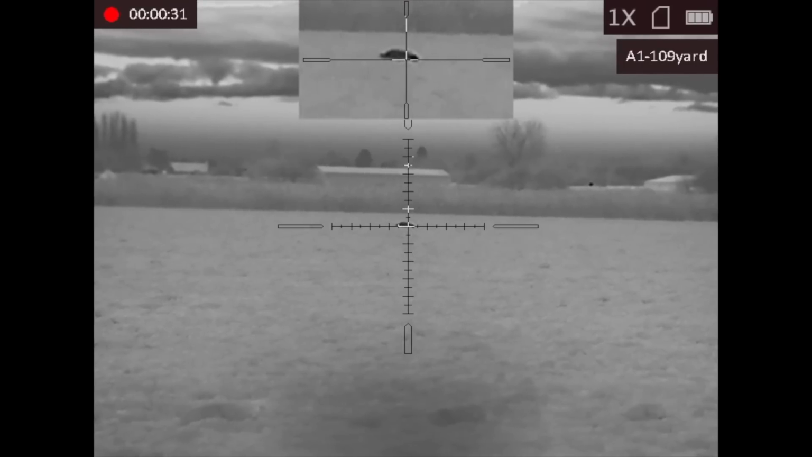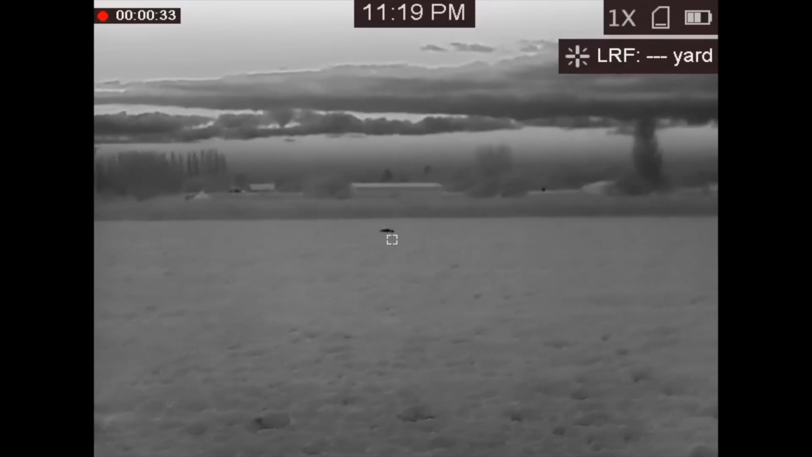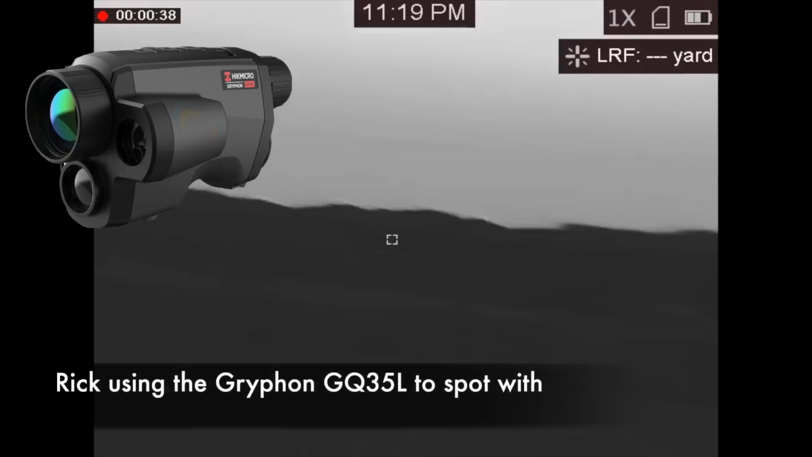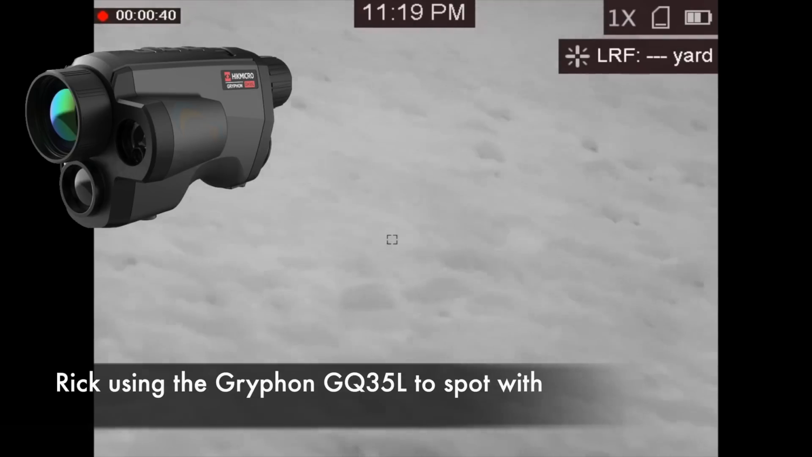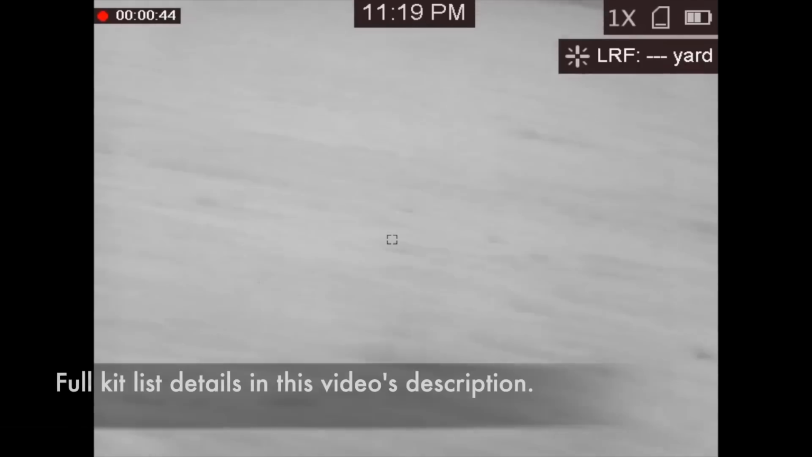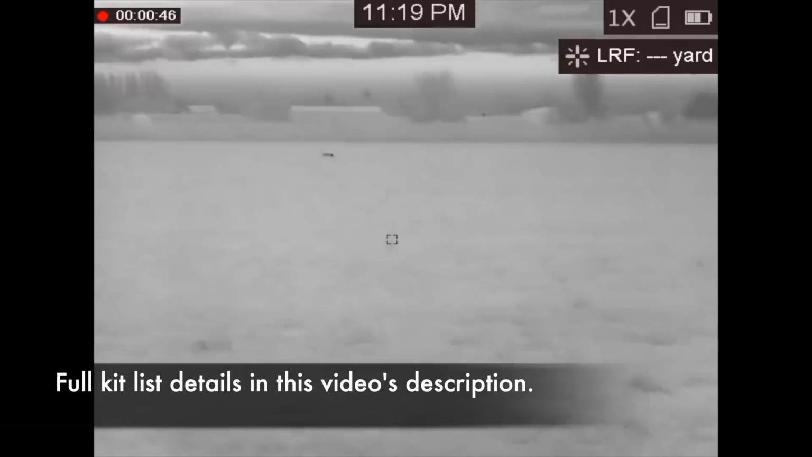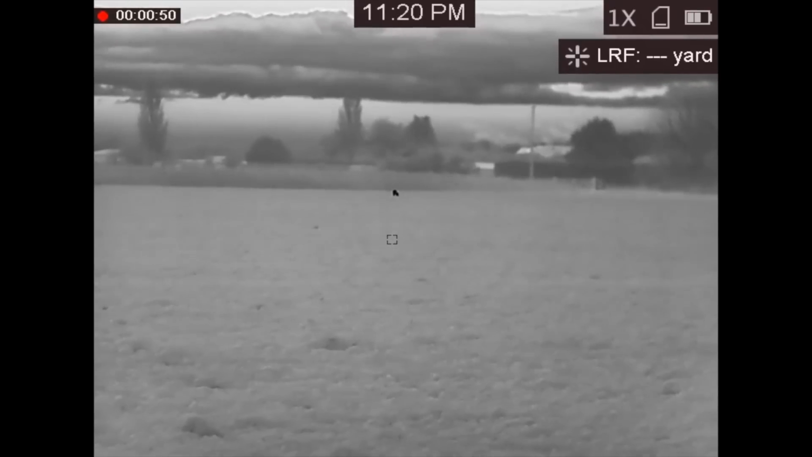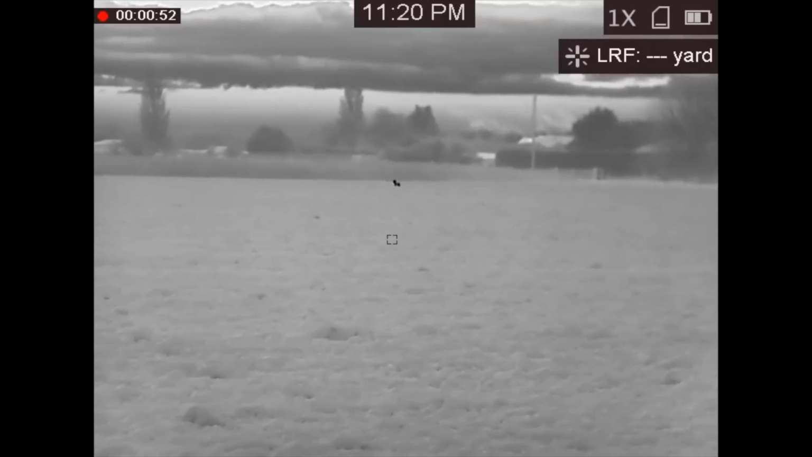The Gryphon GQ35 spotter from HIKMICRO's pretty good as well, because that's got the built-in range finder. So again, you'll see a link to the product description in this video's description. So go ahead over and check that out as we continue to now track the third fox that's just come out of that drive. No wonder there wasn't any birds in it.